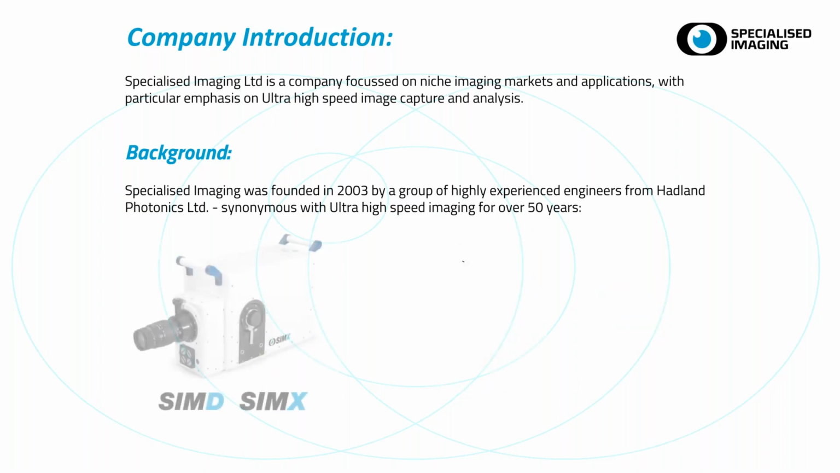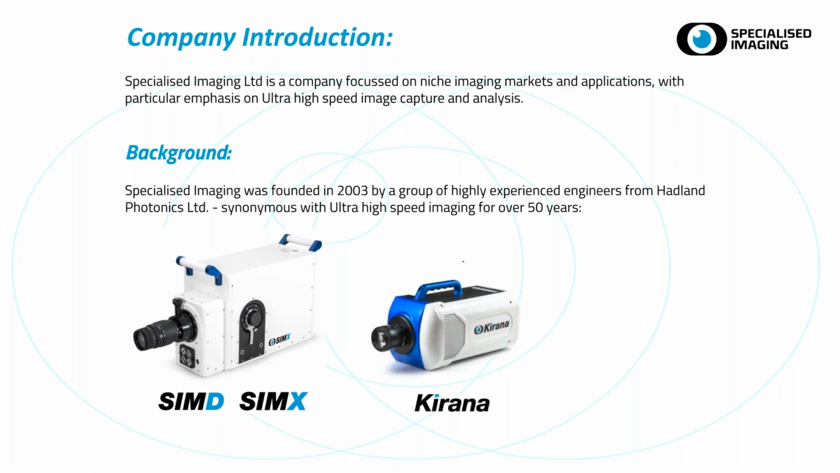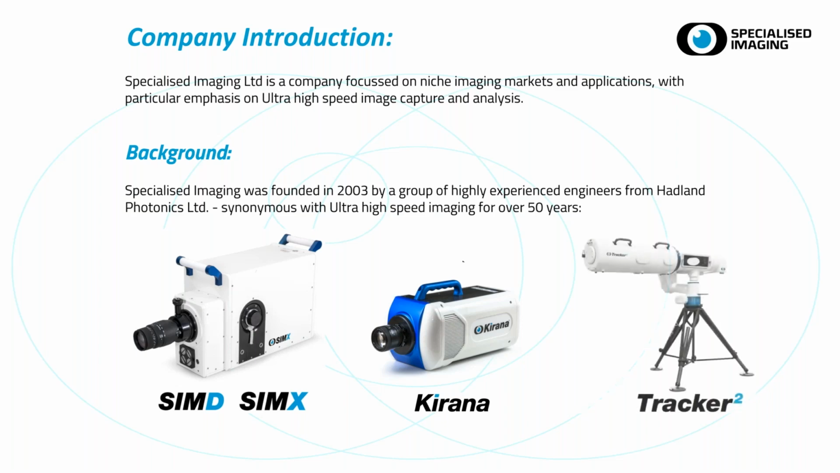In the intervening years, Specialized Imaging has broadened its capability. So we've introduced the SIM range of cameras for some years, which is capable up to 1 billion frames per second with up to 32 images. We've broadened our ability in the high-speed imaging market, where we've developed our own sensor and camera, which is now the Karana ultra high-speed video, a really true ultra high-speed video camera capable of 7 million frames per second at full resolution. And then finally, the reason we're here today, or part of the reason, is to look at the Tracker 2 systems.